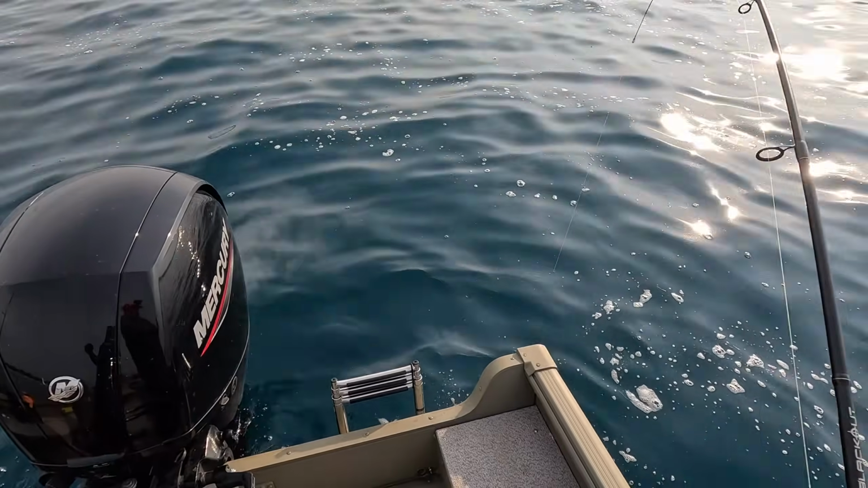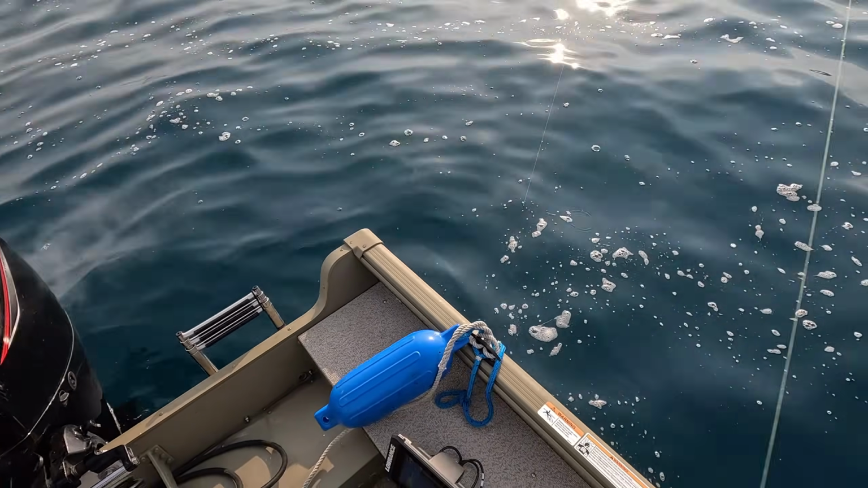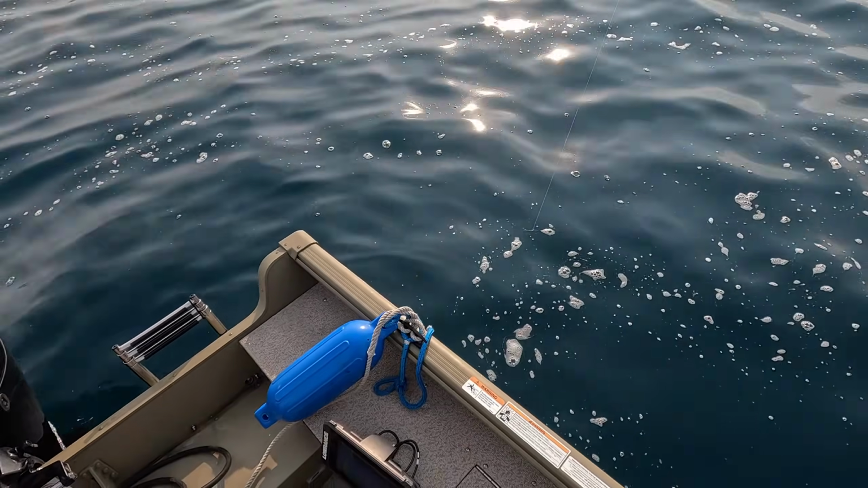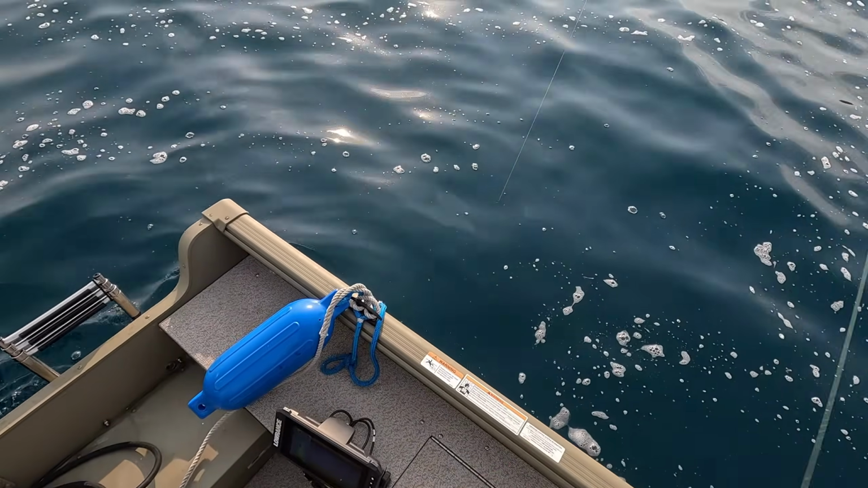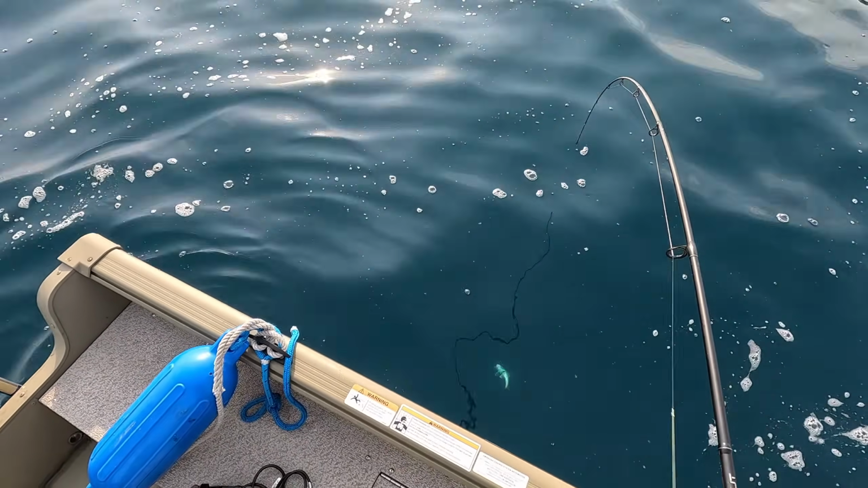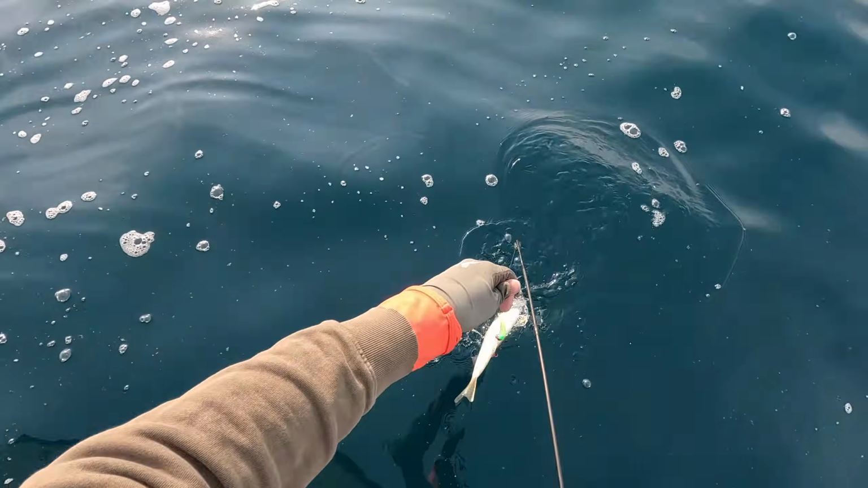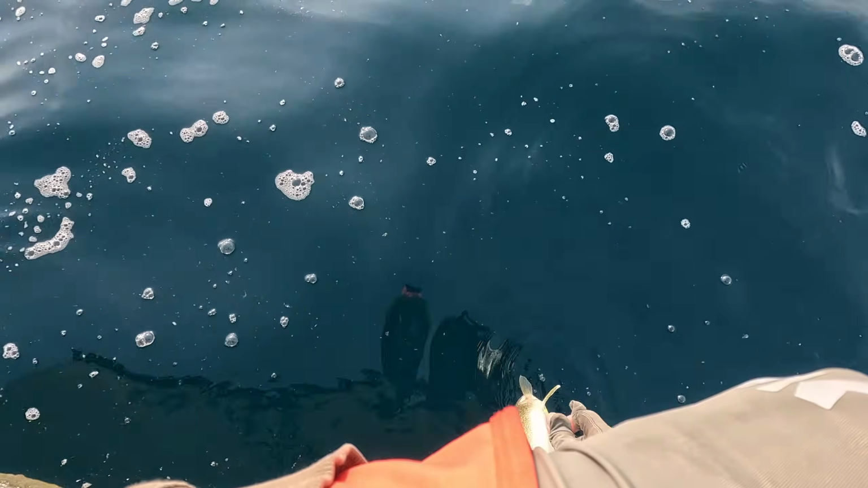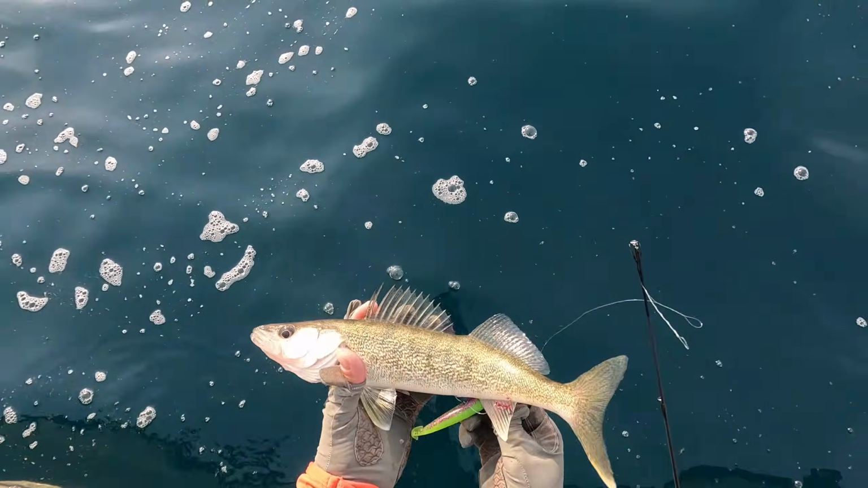There we go. What do we got here? A walleye hooked in the belly and really tiny, so we'll just let this guy go. Oh yeah, hooked him right in the butt and super tiny.